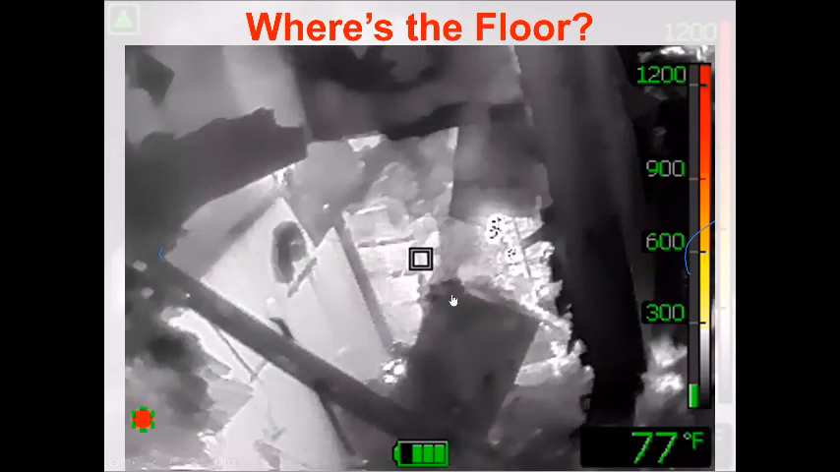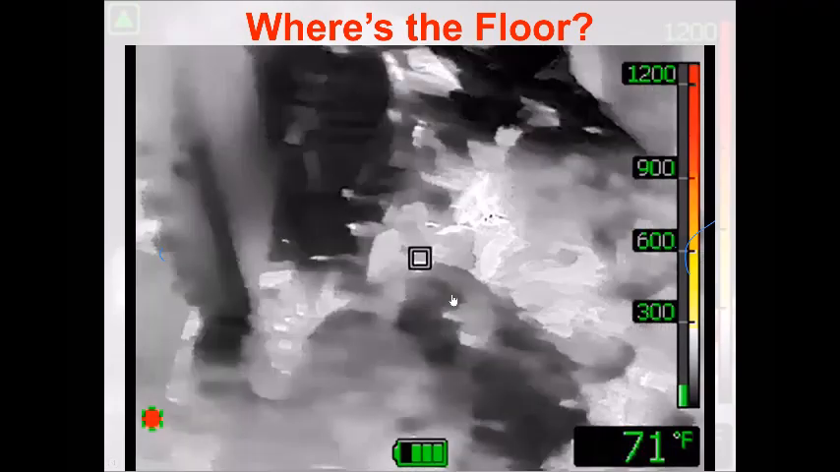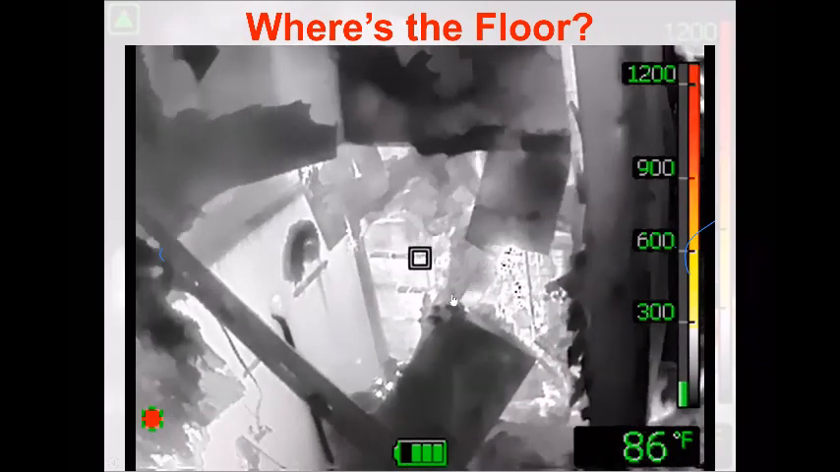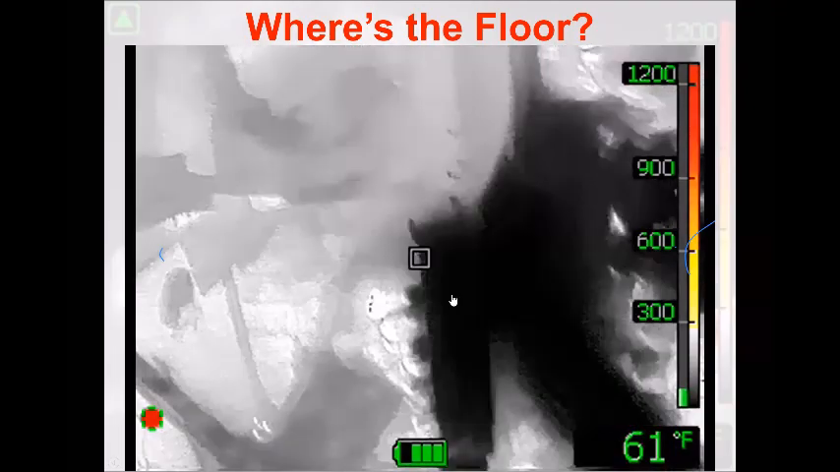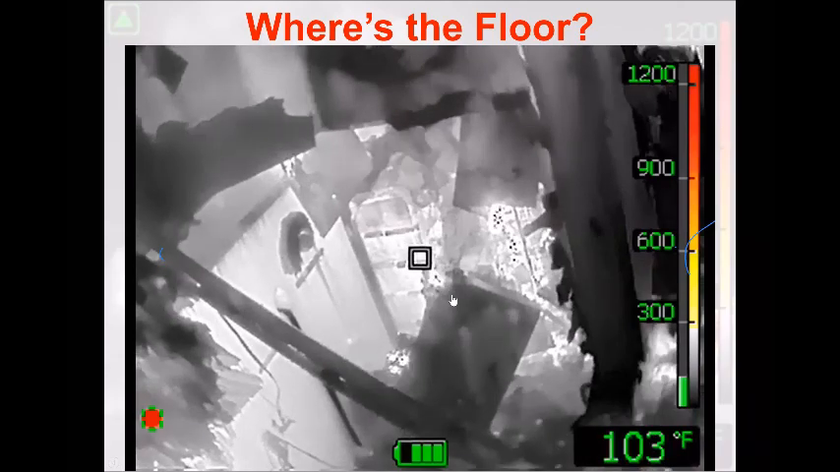Where's the hole in the floor? This was the basement fire where the floor was completely gone. I am looking. There's the hallway that was somewhat in place, and then there's the hole to the basement. So use the camera to try and find these things. Use the stream to create contrast if you need to, and see if that floor is even intact.